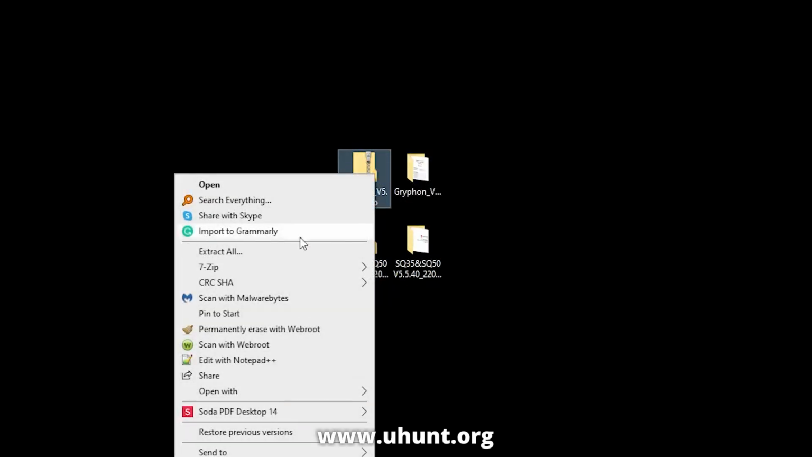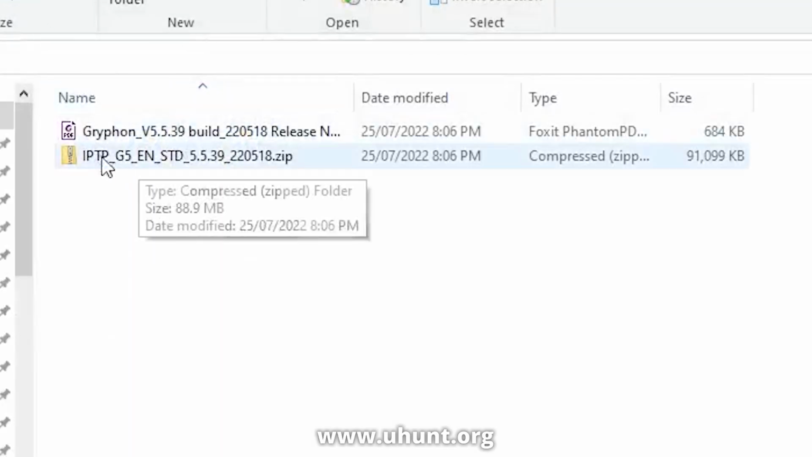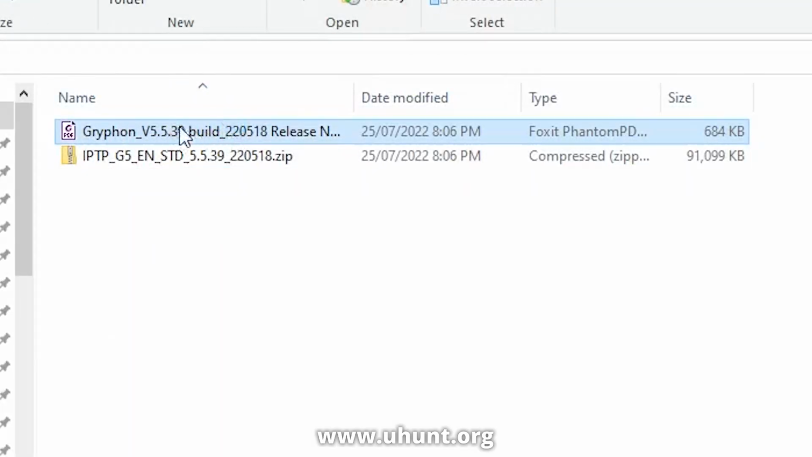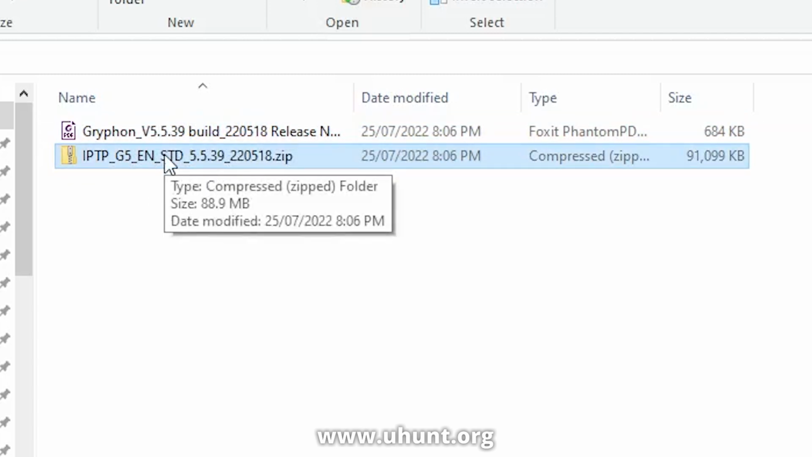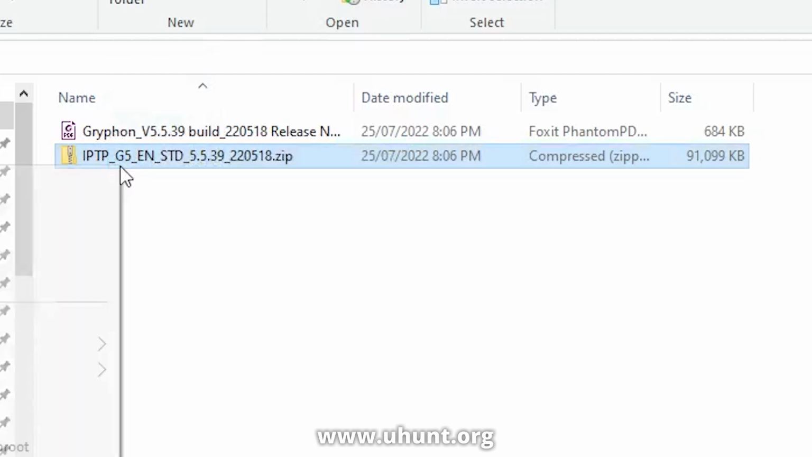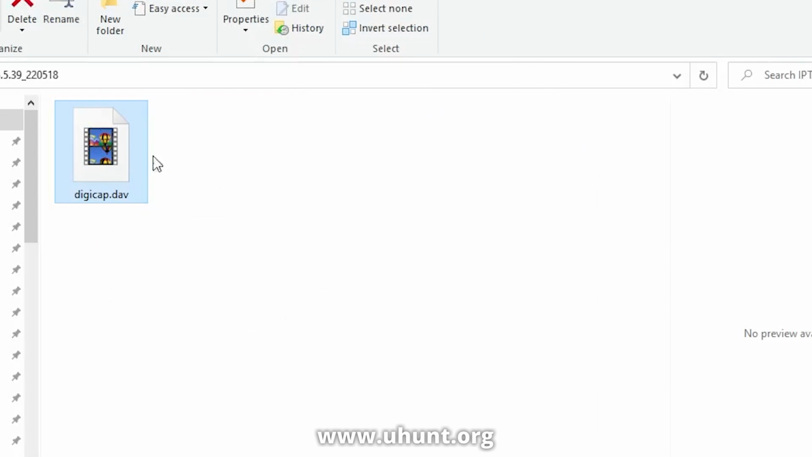I've already downloaded them, so let's take a look. They come in a zip file, so you need to unzip it. So the Gryphon here, you right click and you can extract it. Creates this folder. You double click on it, and inside there you'll have the release notes for the upgrade and also another zip file. Now this is the actual update, so we extract this one. Now that's extracted, we double click on it and open it up, and we get this file here. Now this is the actual upgrade file that we need to copy across to our Gryphon device.